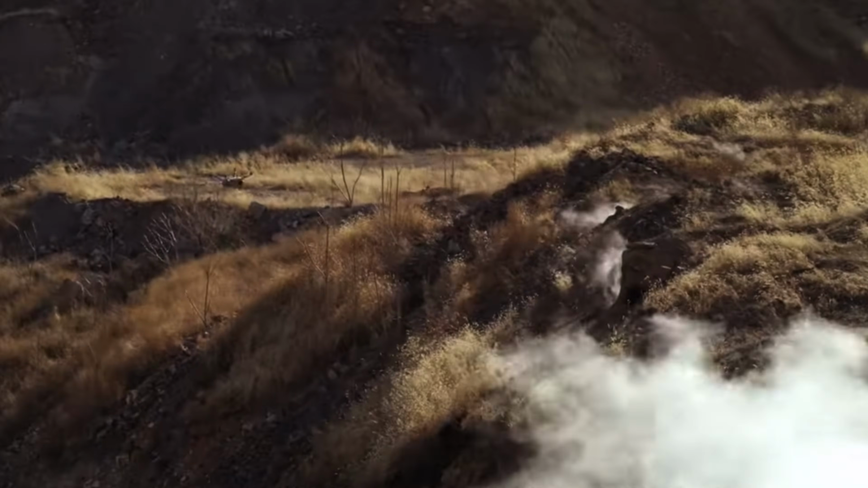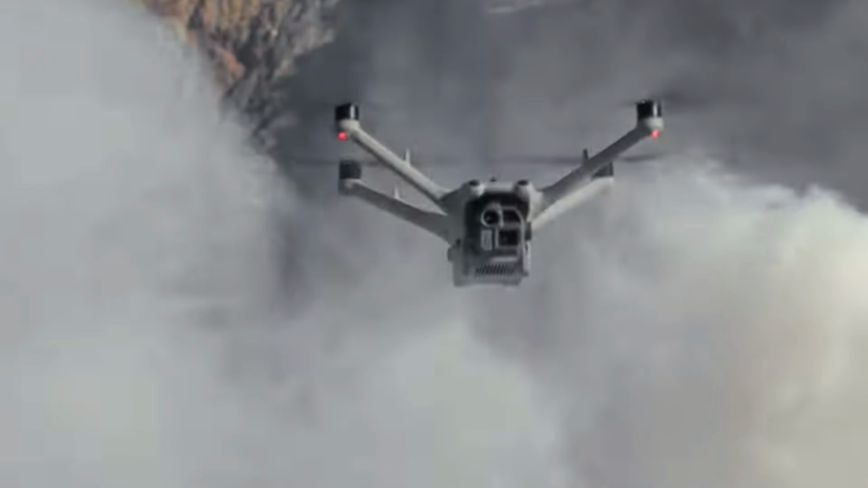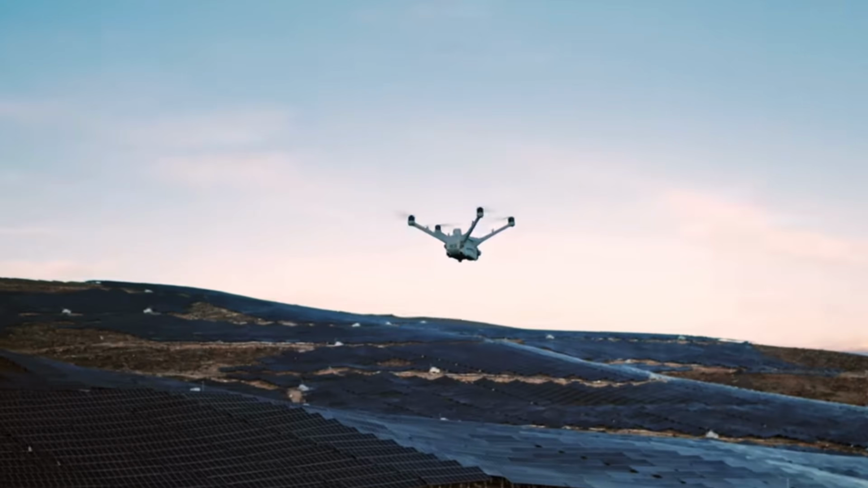Now, to use RTK, which stands for real-time kinematics, basically what it is, it's GPS on steroids. It's going to make your flights really accurate, it's going to make your maps really accurate, so RTK is a good thing. But to be able to use RTK, you're going to have to log in to an NTRIP network, which is essentially like a broadcast RTK signal that you can pay to log into. I know some states have a free version. I think Iowa has a free one, but you can log into that network to get your GPS accuracy.